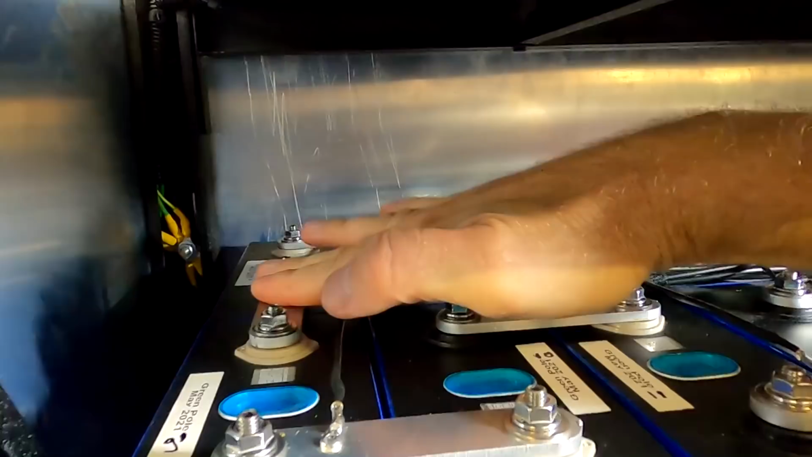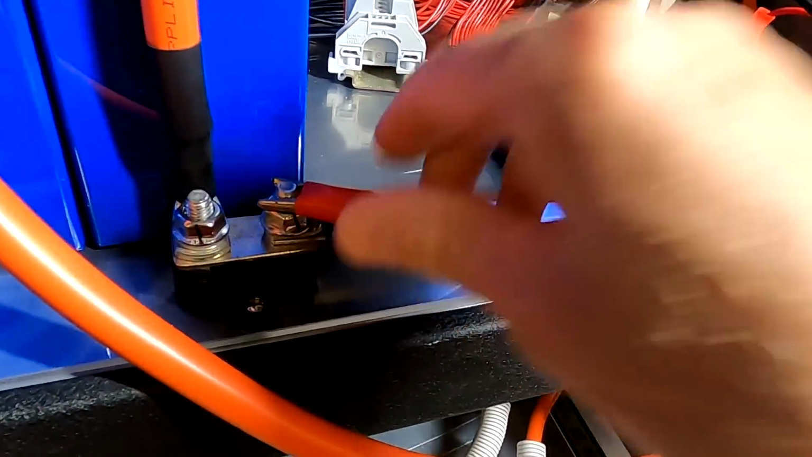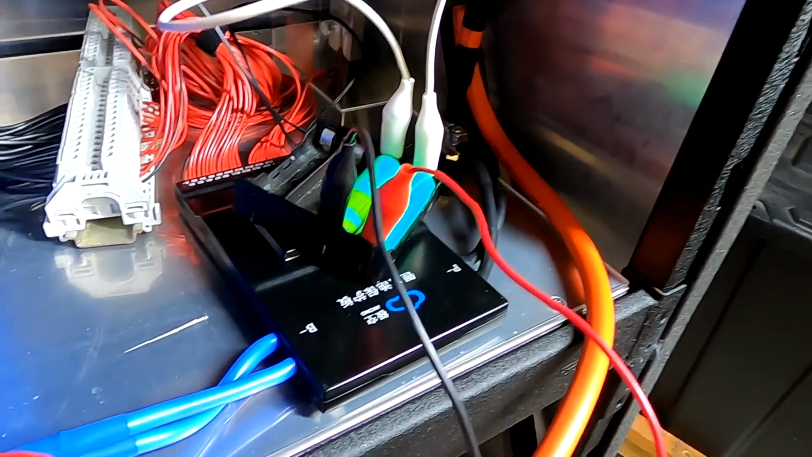Okay, 5. We've got 5 Newton meters on this bus bar. Let's see if the temperature goes down. At the moment it's hot. So positive here on our B minus and negative sweep over here. Bang, turns on. That's how it should be.